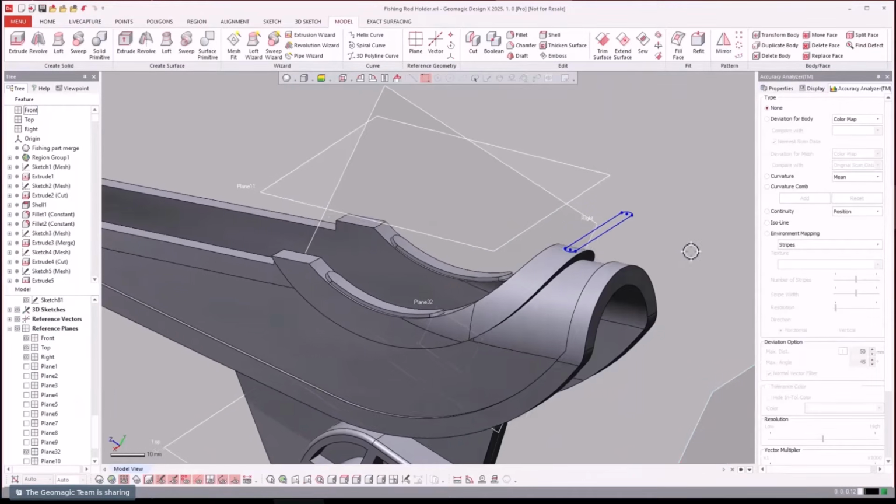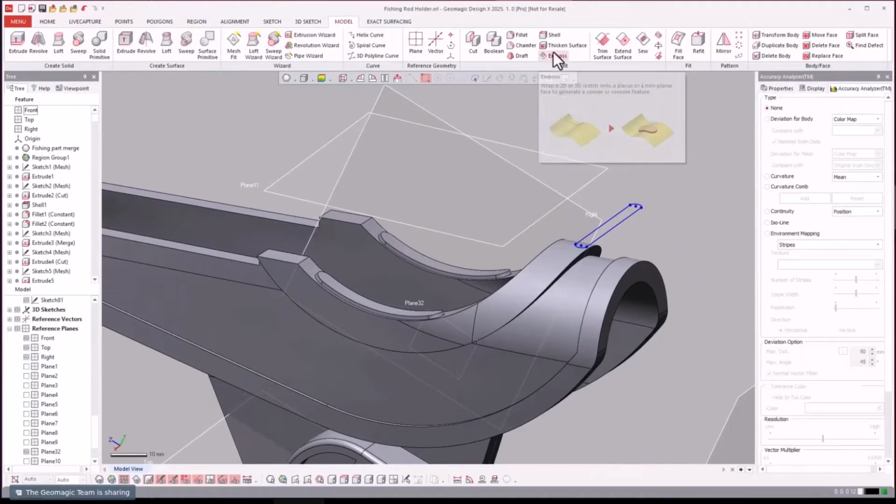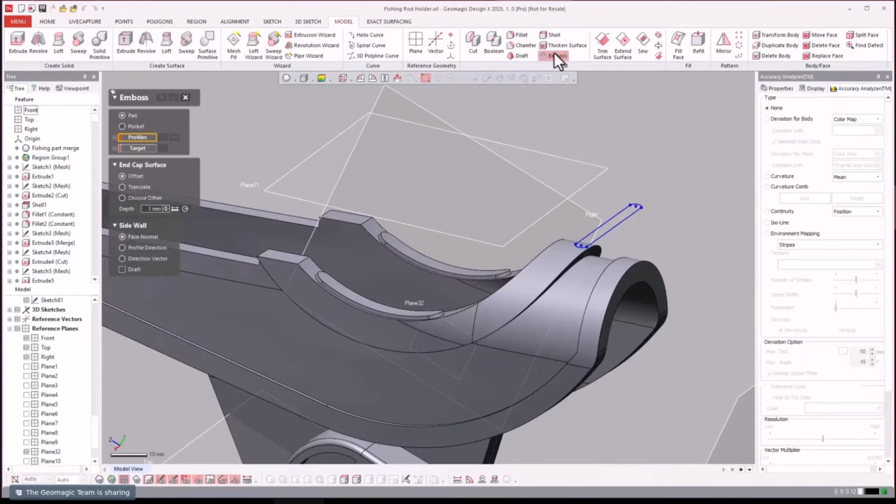And now we're going to go emboss it. So to emboss it, I come over to the emboss tool right here. I select my profile, my target. And do I want to offset it, translate, choose other? Oops.